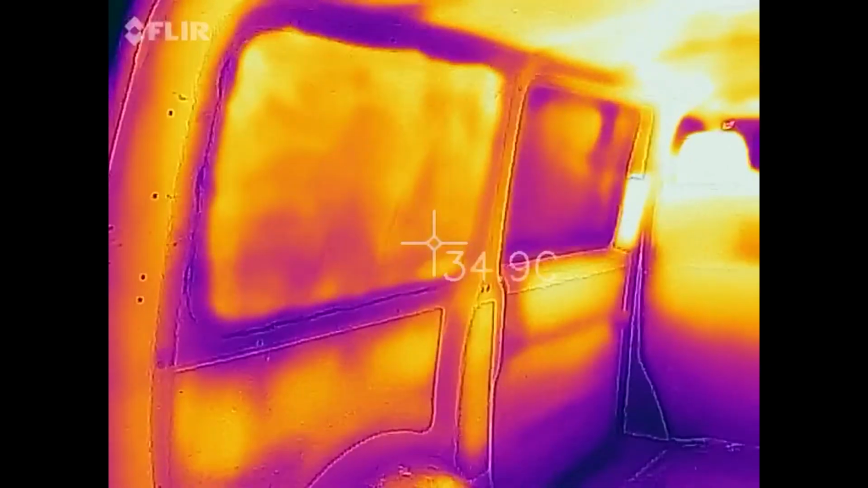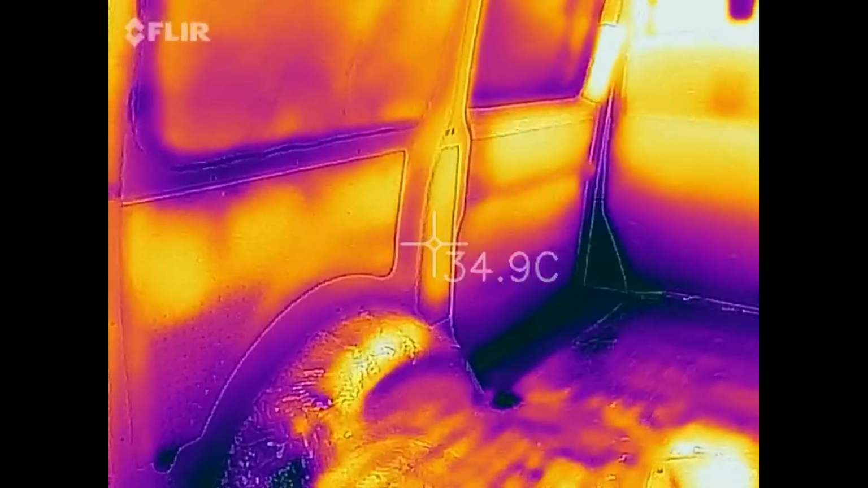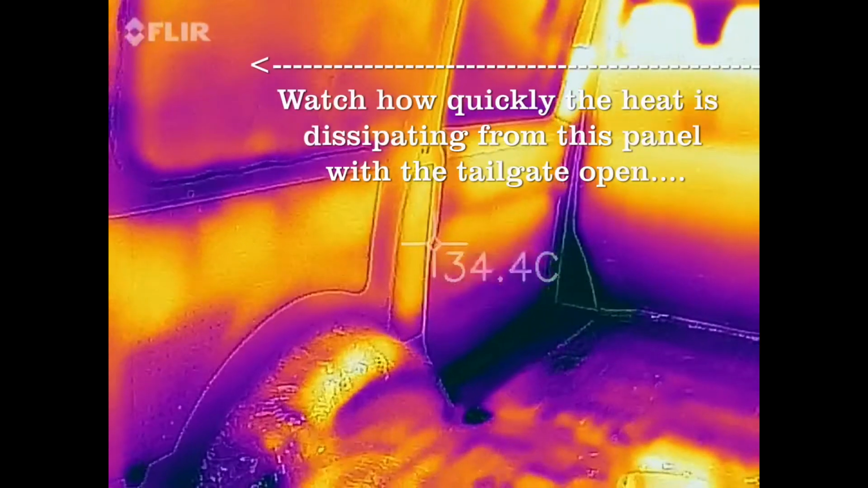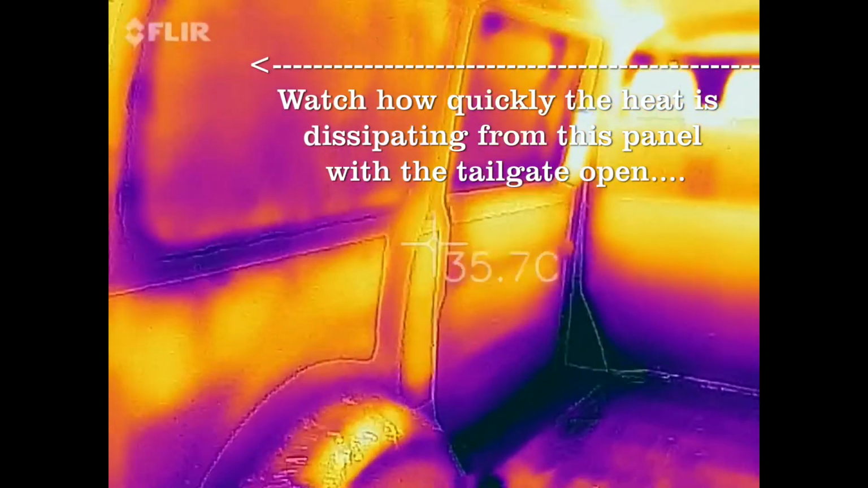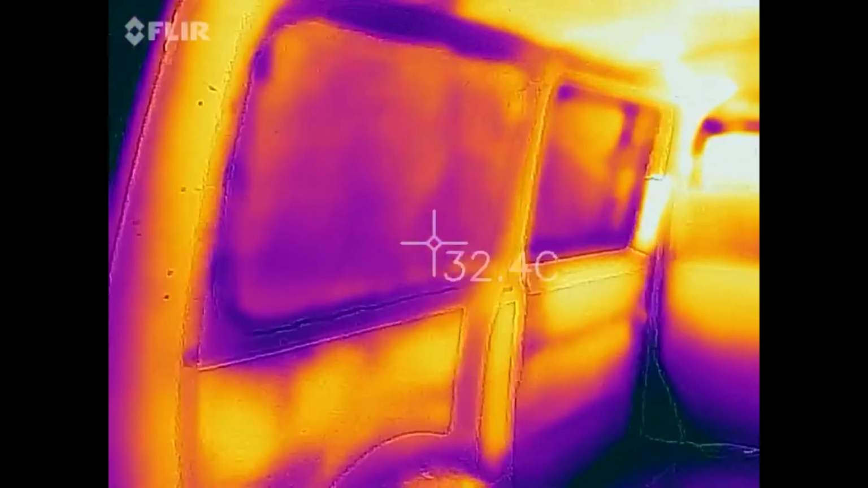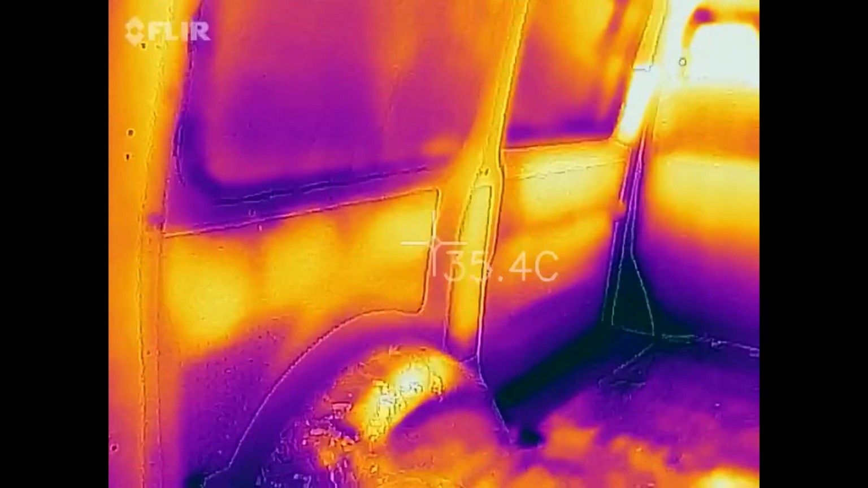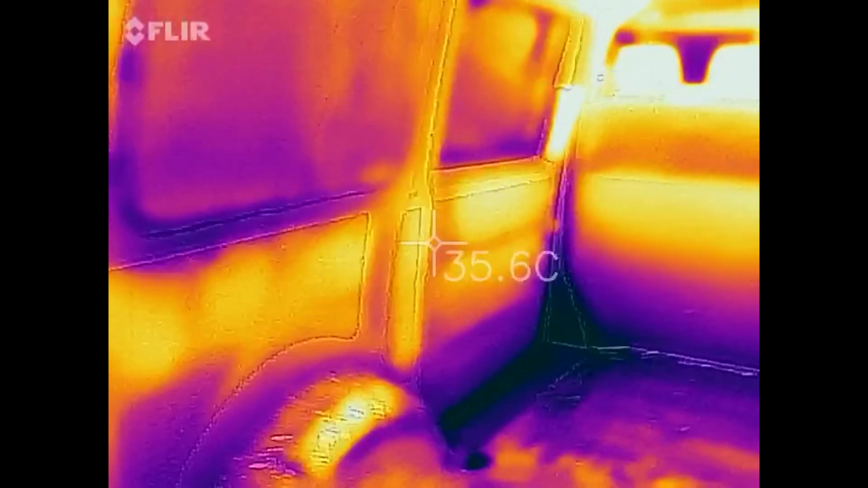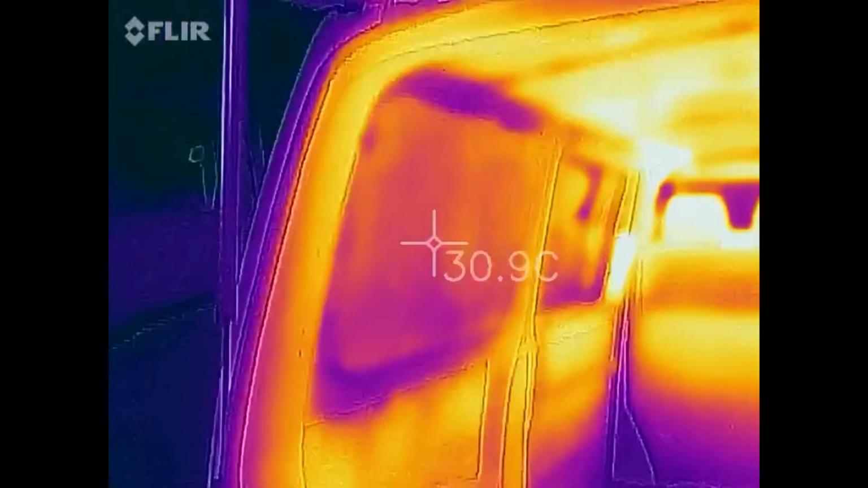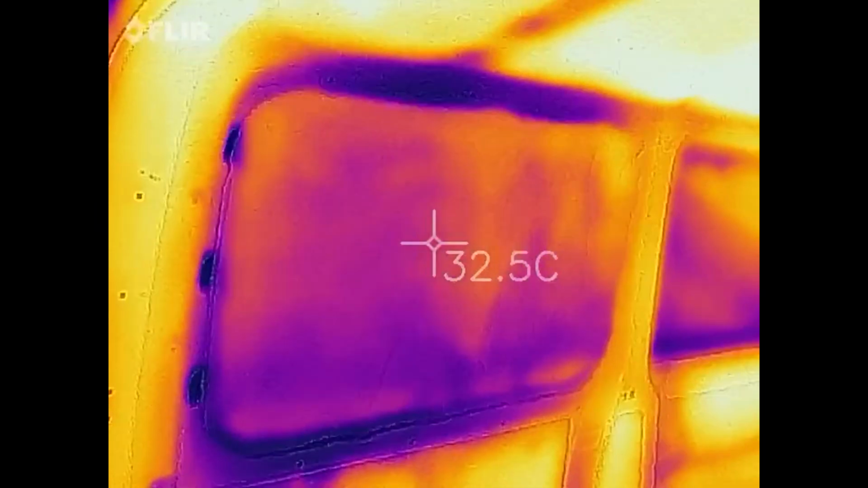Actually, the bits that were glowing last night when the other bits were purple, oh no, they were all retaining heat last night, weren't they? Yeah, so there's definitely some leakage around the edge.